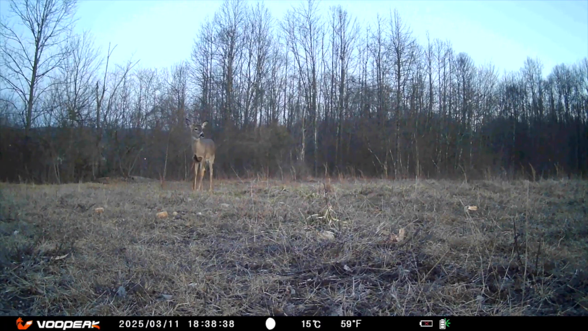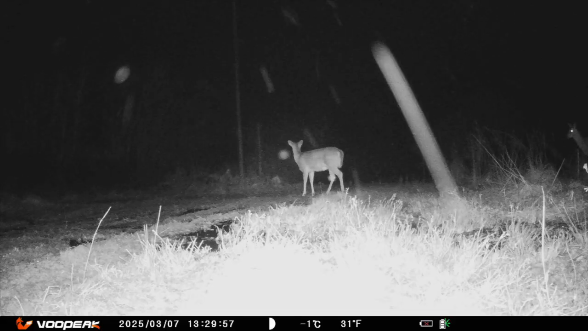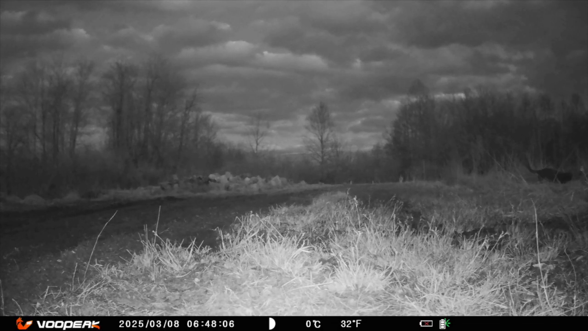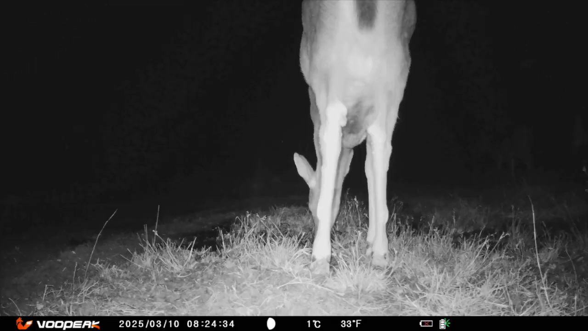Now that's peaceful. Me and my boots checking cameras and feeding. Some snow flying around. Snowy evening. 35 degrees. Snow. Cold. 32 degrees now. Did you see the cat on the right? And sometimes I capture the rare sighting of a fox. And an occasional wandering cat.